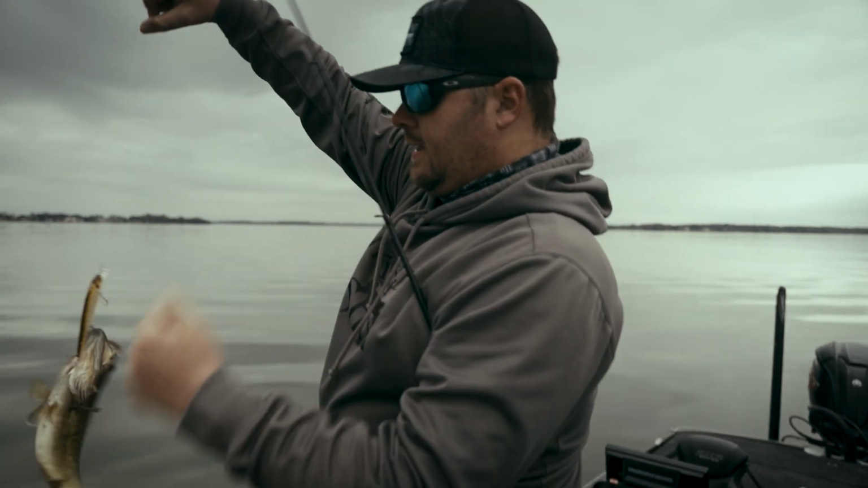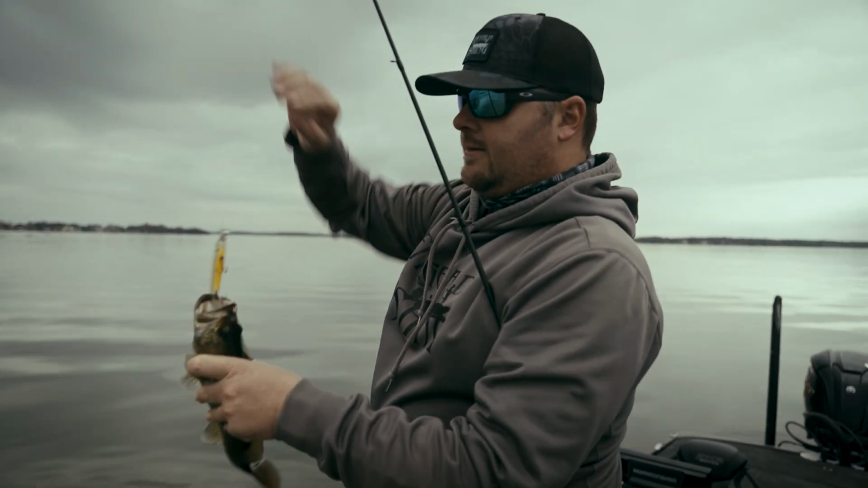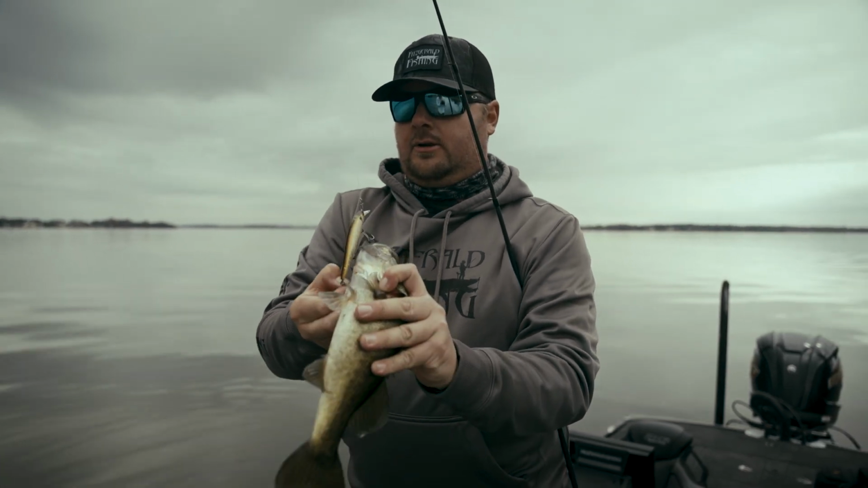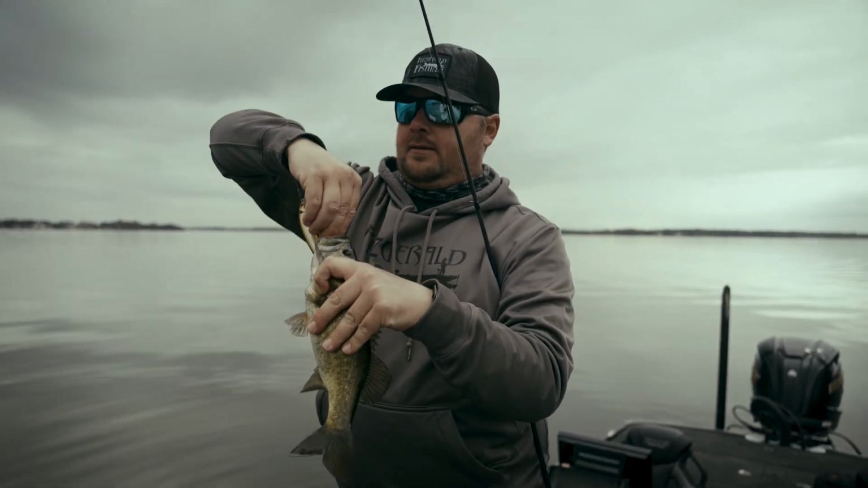So I was literally just taking this jerk bait and twitching it over top of the grass, and I was watching it the entire time on my forward-facing sonar. And you can literally watch these fish come up and get the bait straight out of the grass.